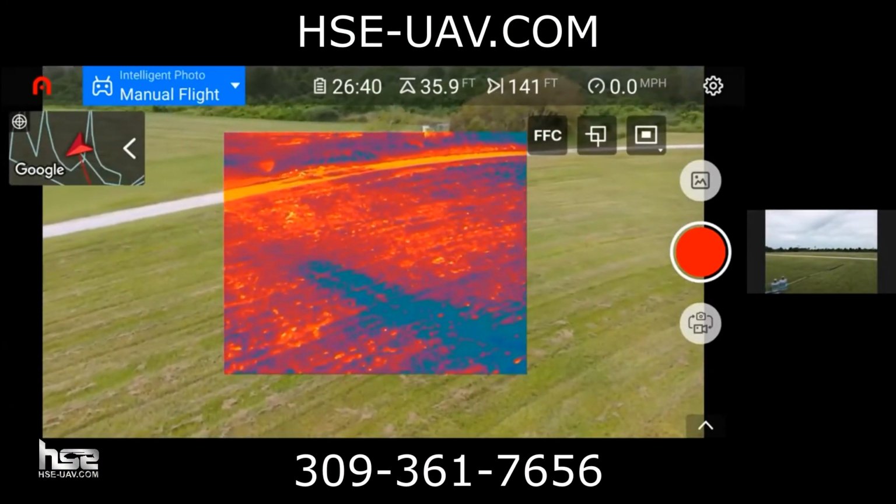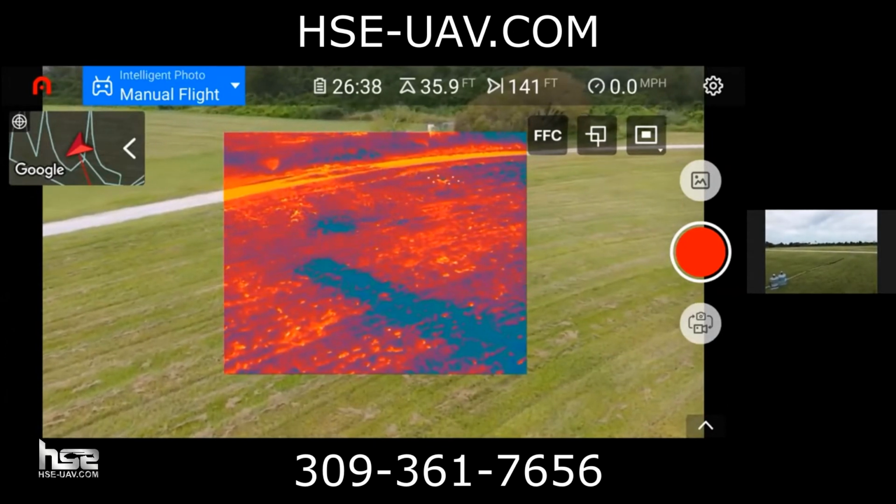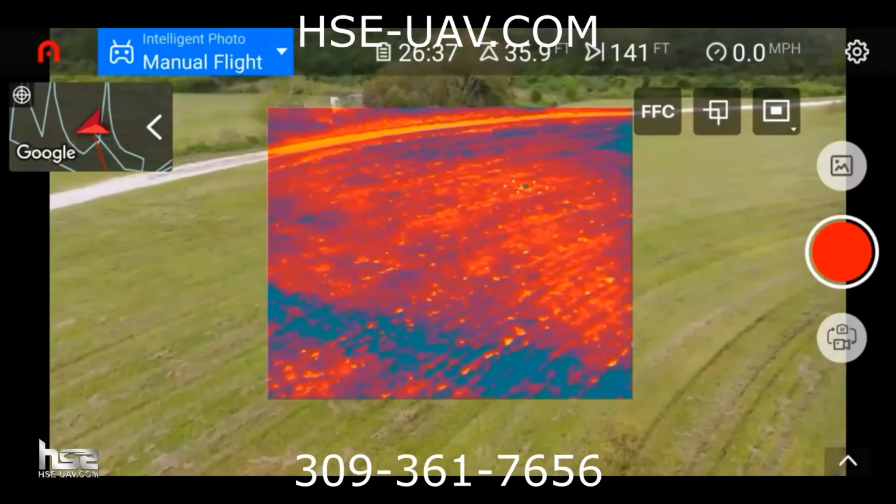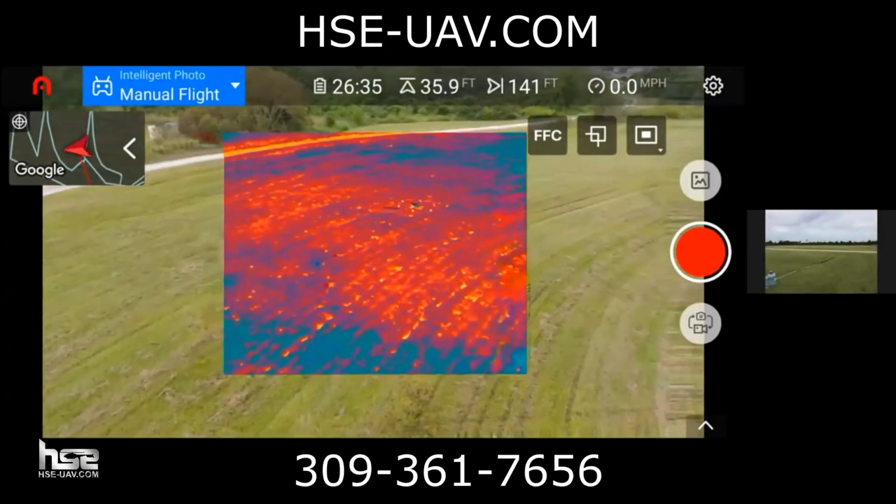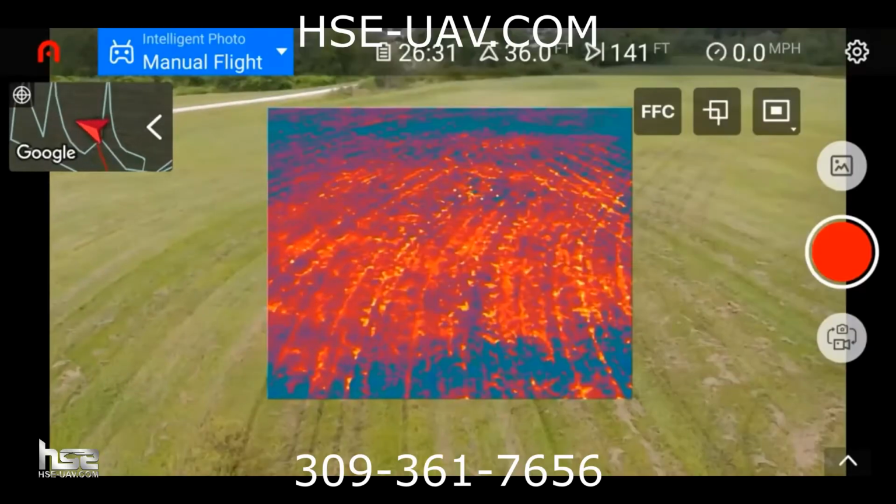And by the way, guys, if you're watching in real time, remember when I created that flight plan, this was just about 1 acre. I think it was exactly 1 acre in size. So you keep track. Again, I set this up to spray 2.5 gallons per acre. So you'll see how quickly this is actually gonna finish.